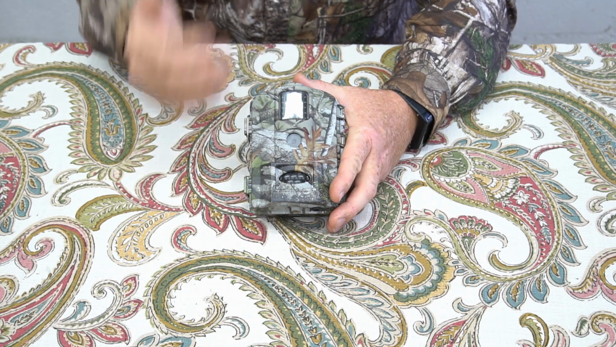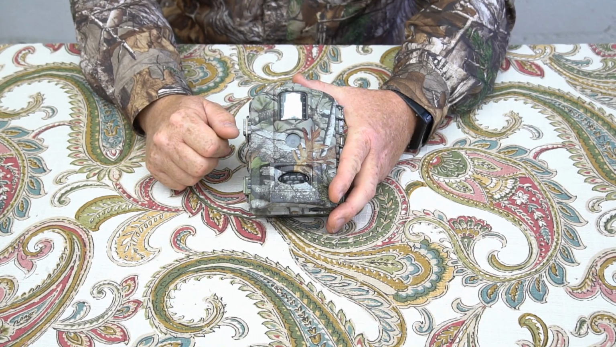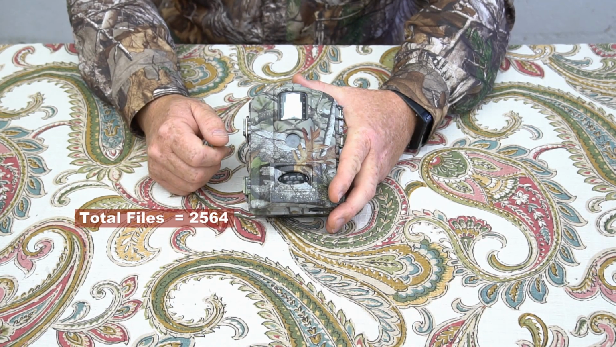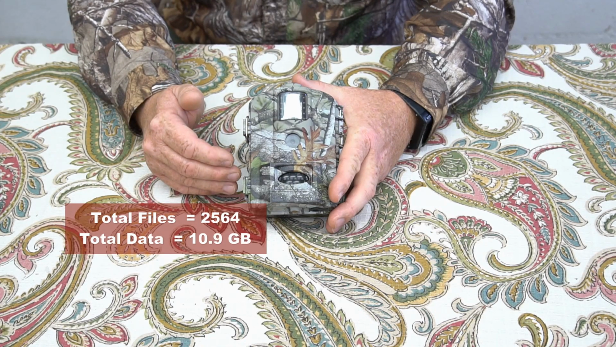So, all right, the total file size for all of these 2,564 files put together was 10.9 gigabytes of data. Okay, so that's actually not bad.